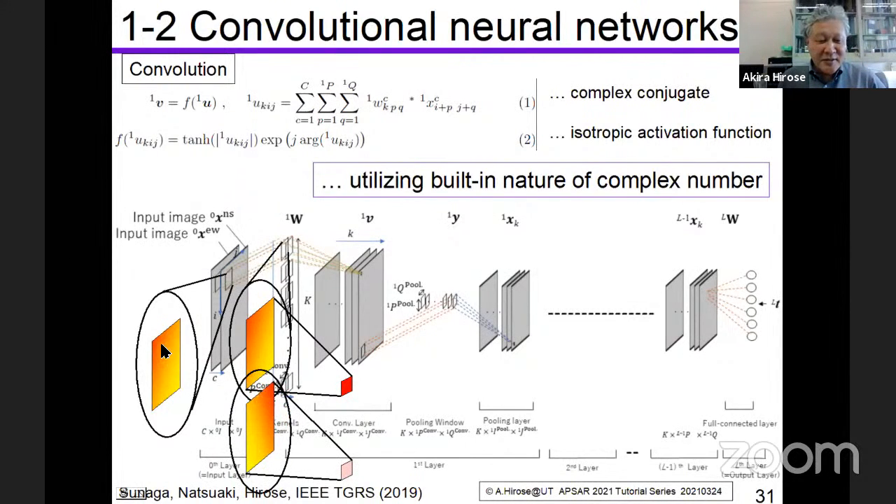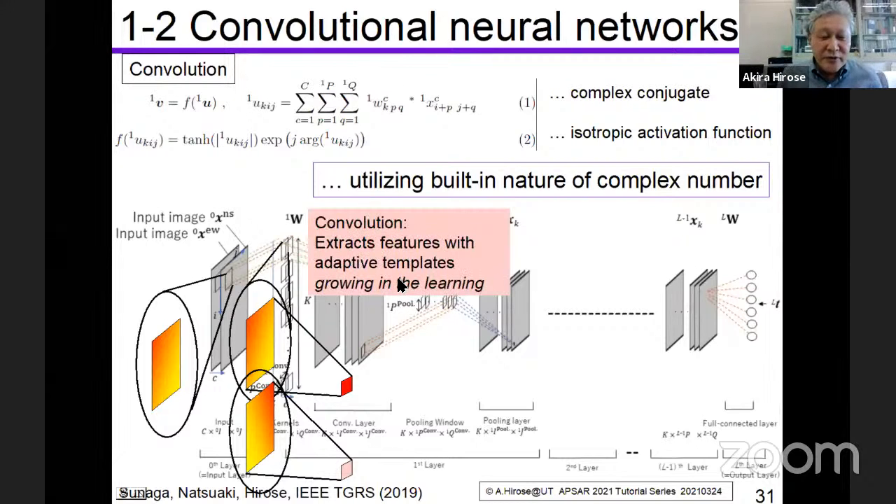If the data is not so similar, then the output is smaller. So in this way, the convolution layer calculates the similarity as the inner product.